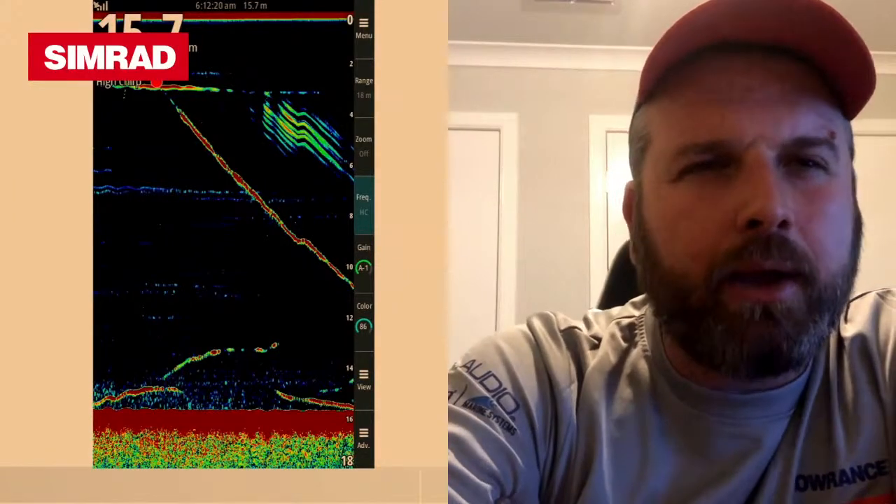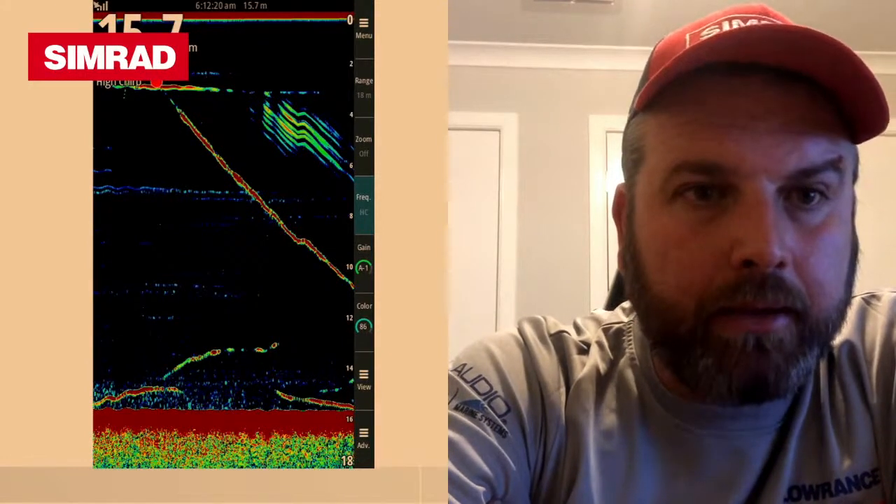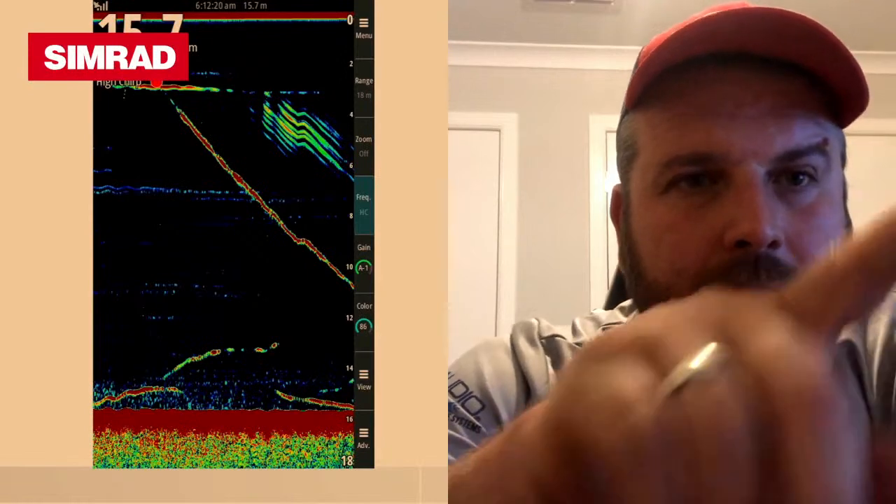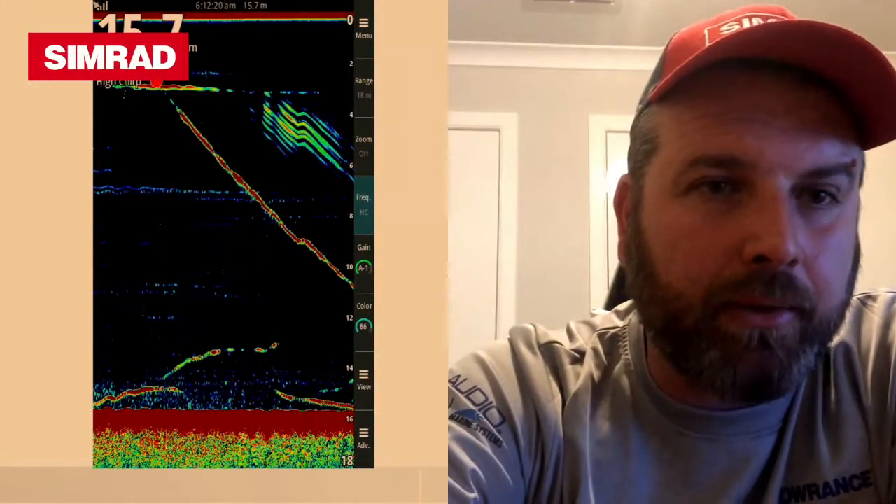Okay, this is a Simrad S209 with a high wide, high chirp. Port Phillip Bay. The squiggly green lines that you see up the top are a handful of pellets we've thrown in the water. That big red line zigzagging going down is a pilchard drifting down in the water column, and those couple of little marks down the bottom are some hungry snapper.